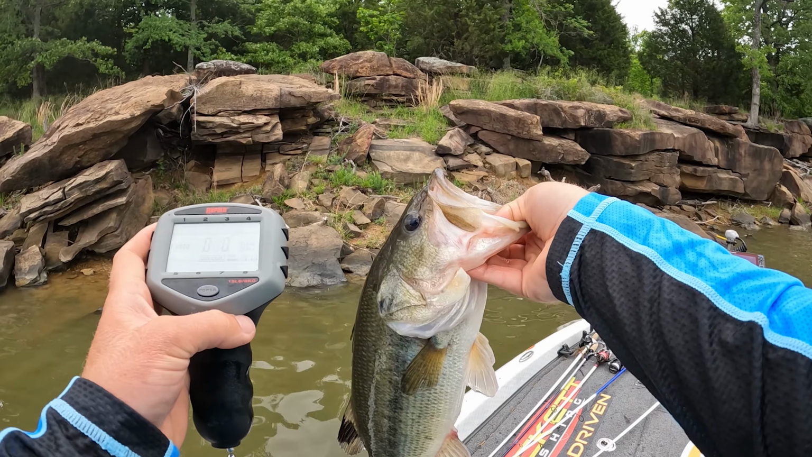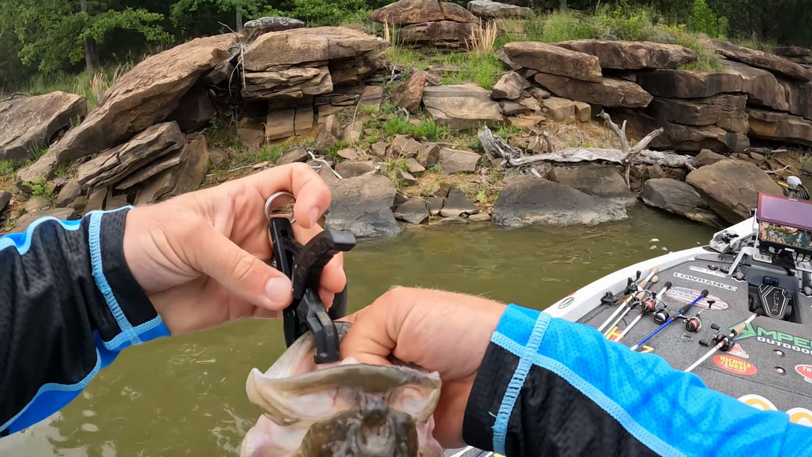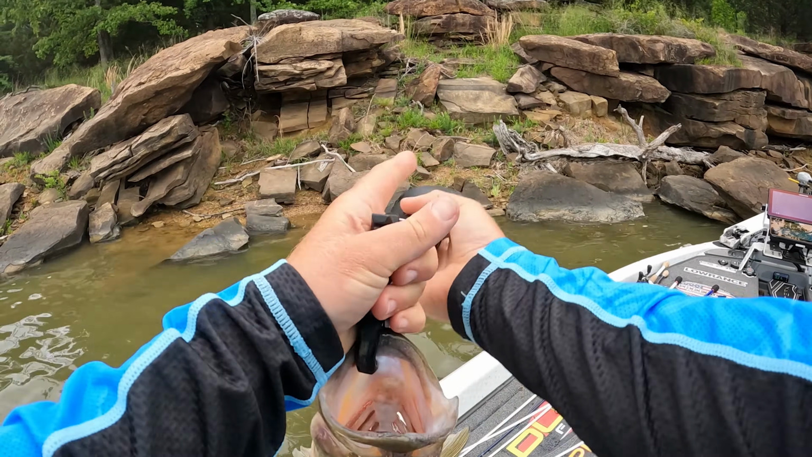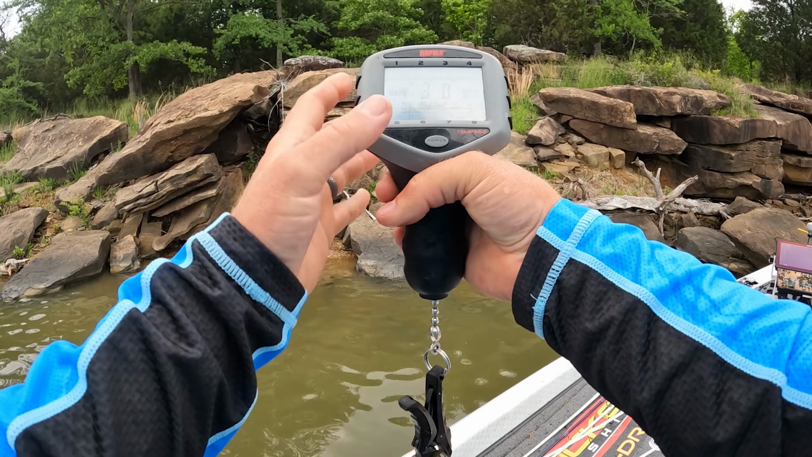And what I was just in the middle of saying is a lot of times on these steeper banks, you'll get bigger females because they'll slide out into that deeper water and kind of hover around, float around until they want to go up there and drop their eggs. I believe this is a big male. 3-pounder. That's my biggest one of the day.